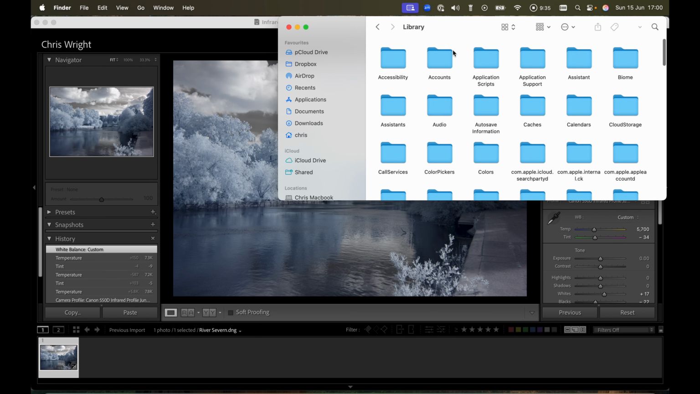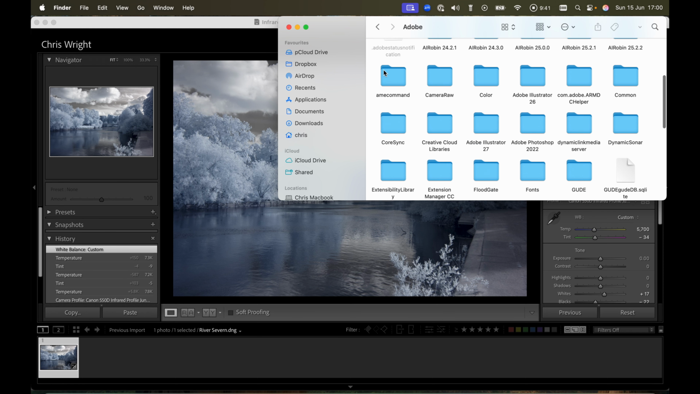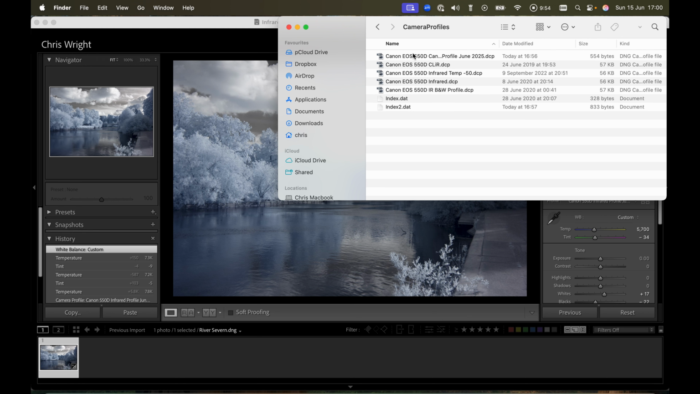Go into library, application support, Adobe, camera raw, camera profiles. Okay, and here you can see the camera profile that we just made. If I put these in list view, there it is, today 1656, job done. So worth remembering that, because I've seen a lot of documentation that will send you to the library and application support where Adobe keeps all of the off-the-shelf camera profiles. That is not where you keep it.